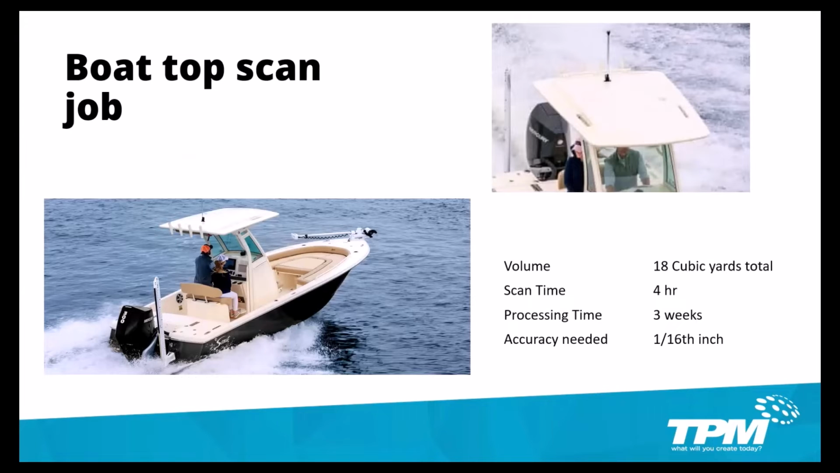Another job that we did was a boat top scan. The area that we scanned was above the cockpit there on the boat. The volume in total for all 4 pieces was about 18 cubic yards of scanning. The scan time took about 4 hours, and the processing time took about 3 weeks. The accuracy that was needed for this project was 1/16 of an inch.